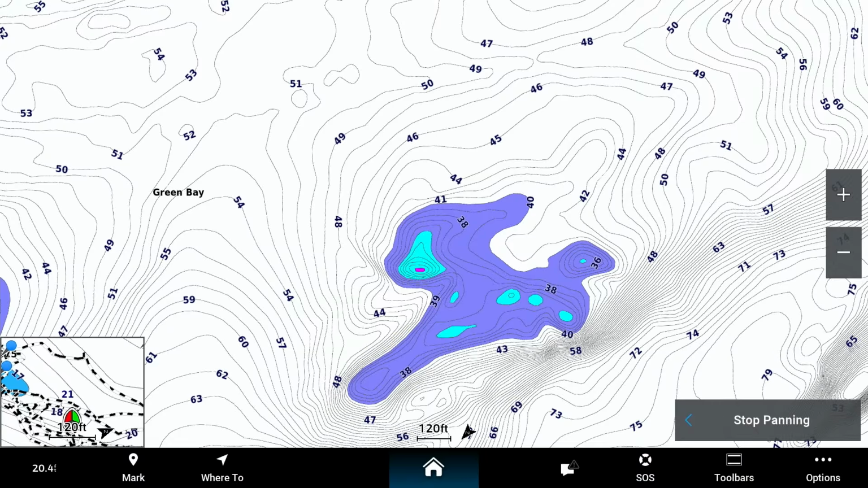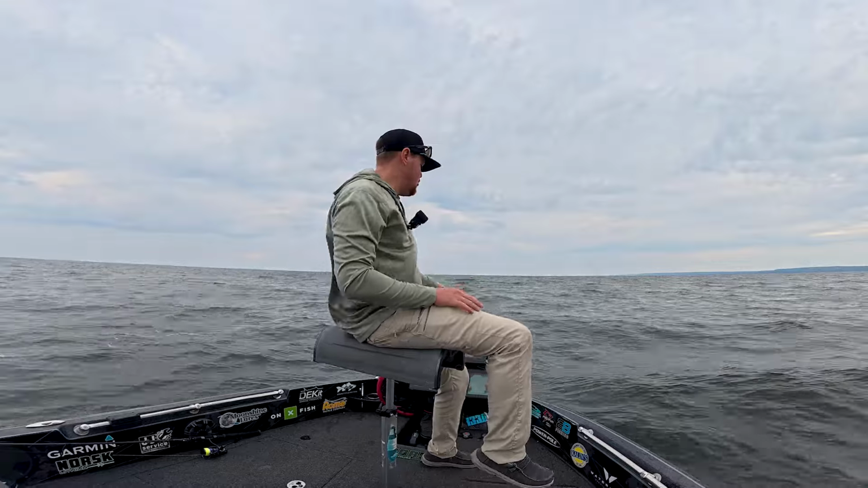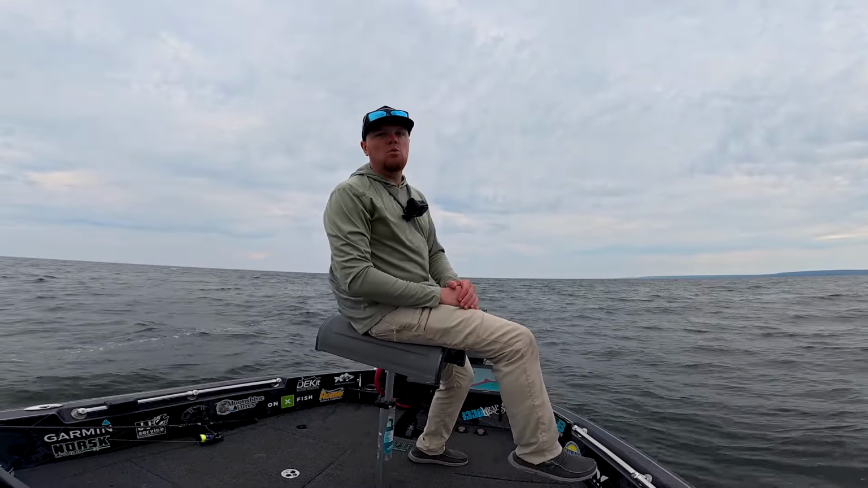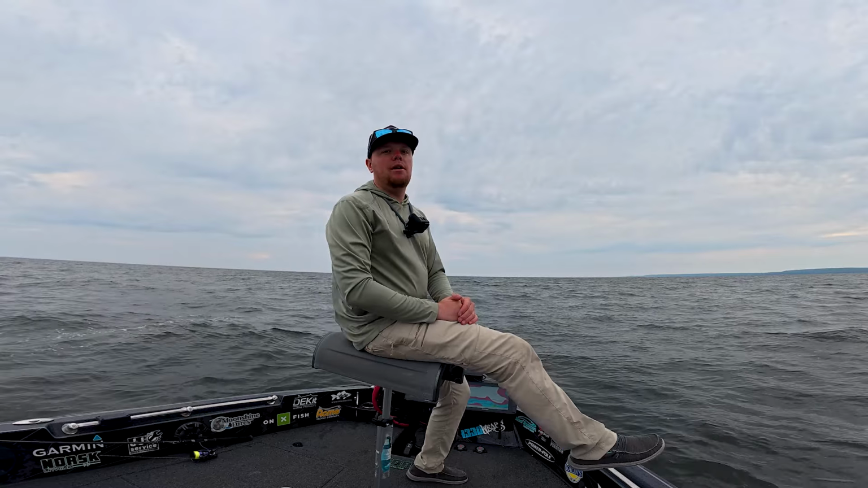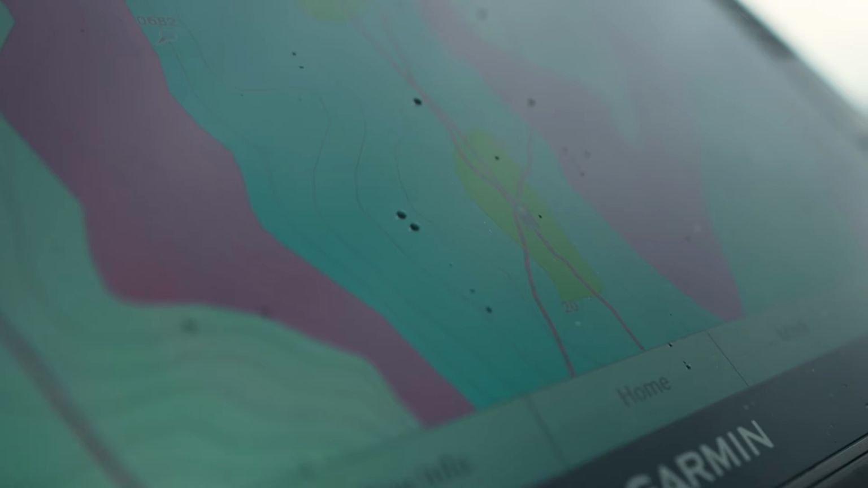So next time you're out on the water, try using some depth shading. Whether you got Garmin's or any other electronic unit on your boat, you should have the capabilities of doing some shading on your graph. It's going to help you break down some water quicker and find those fishable areas a lot faster. That way you can put some good fish in the boat.